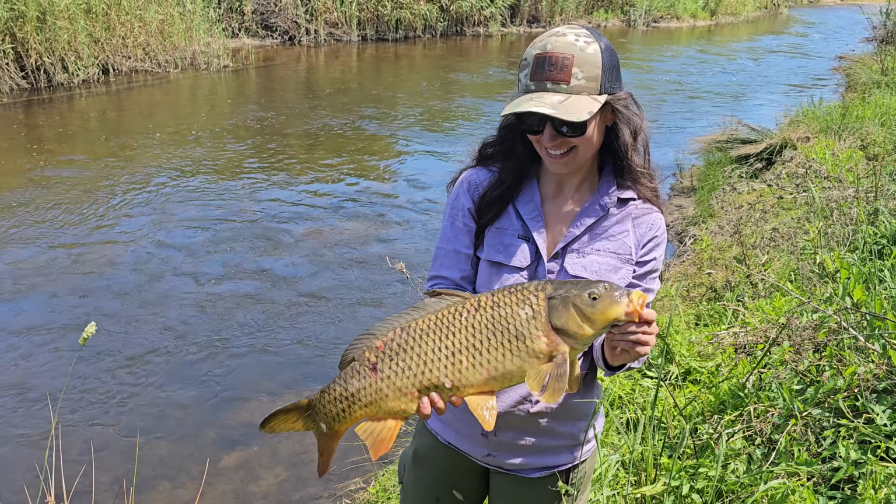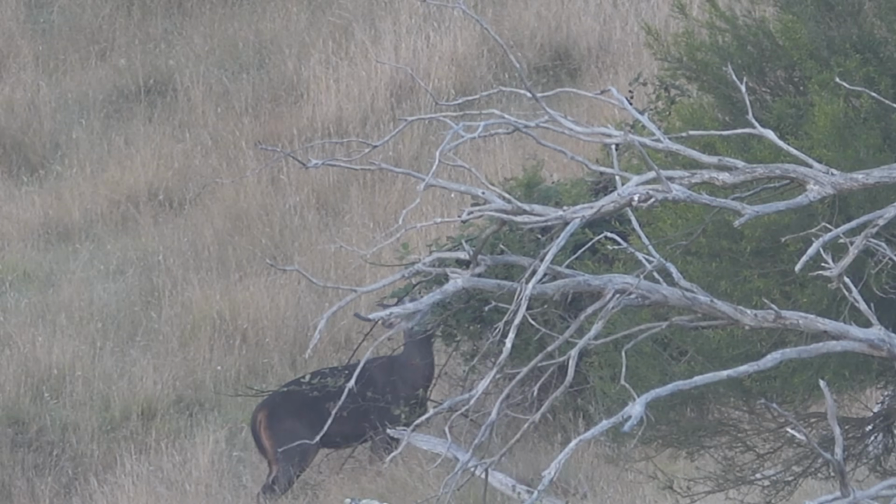Hopefully next year it's a bigger and better event, and yeah, big thanks to the Omeo Angling Club for hosting. We've come out again this morning, meant to be a top of 33 today, and got two little velvet sambar stags like 150, 200 metres ahead of me, eating some blackberry bushes.